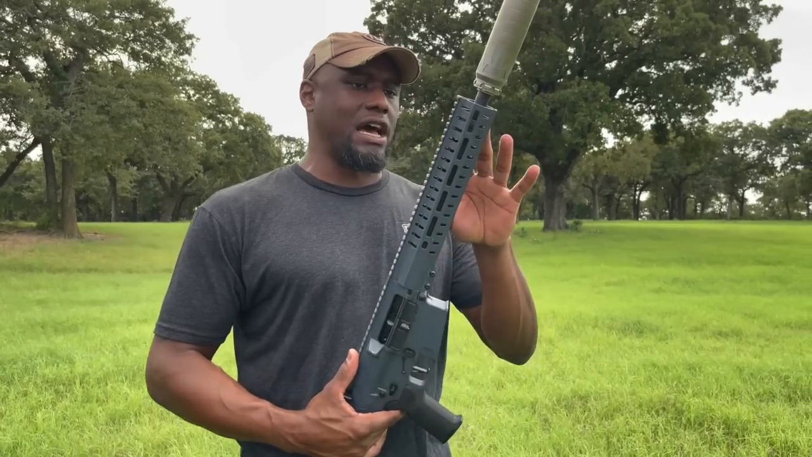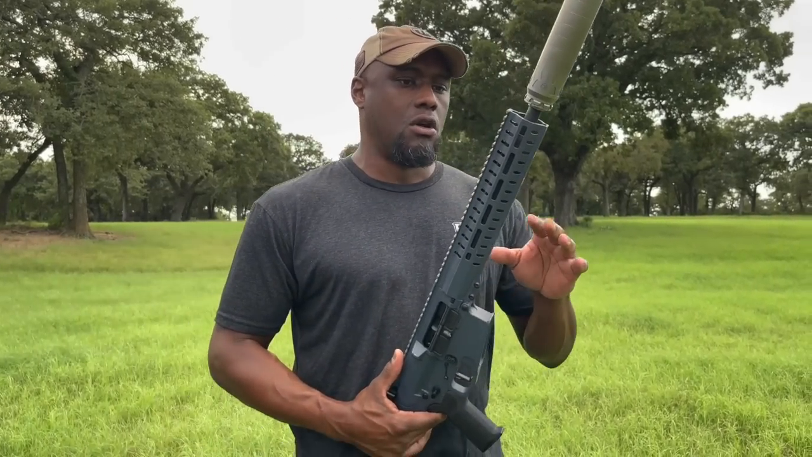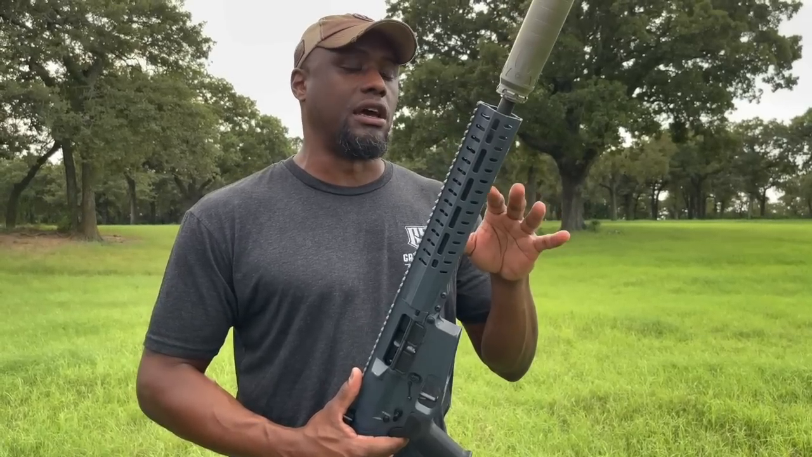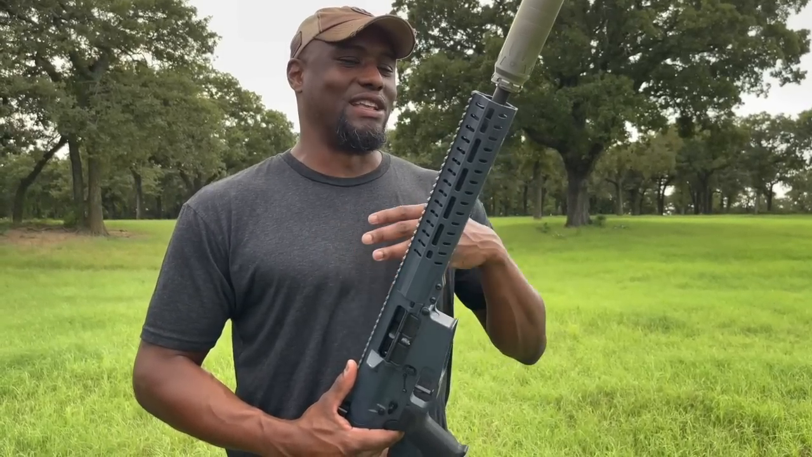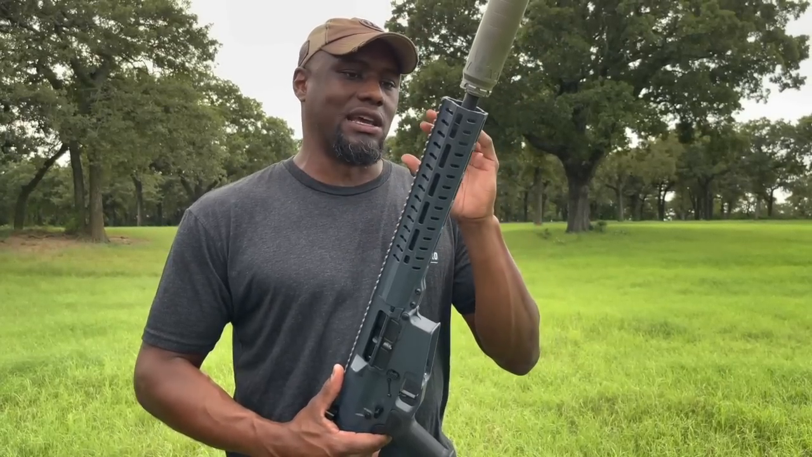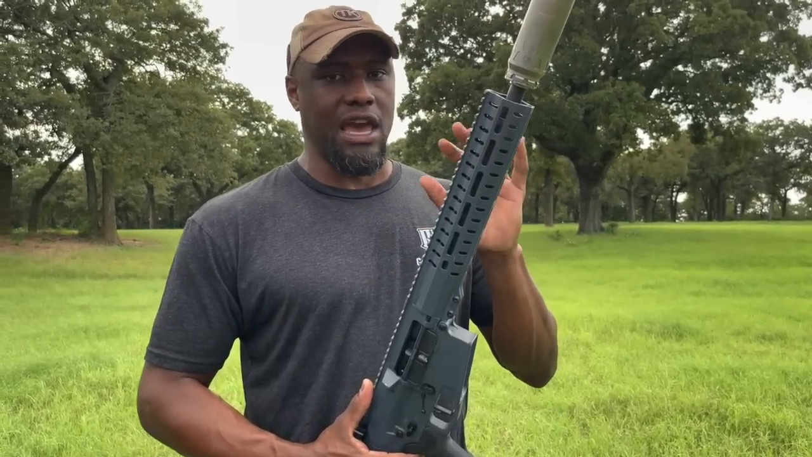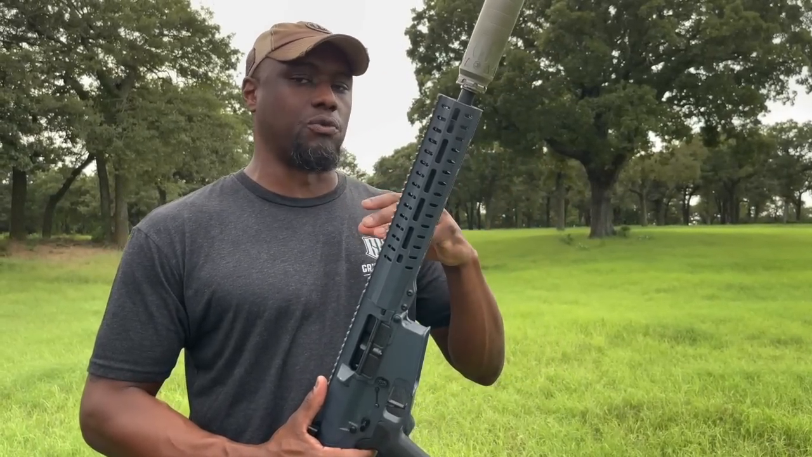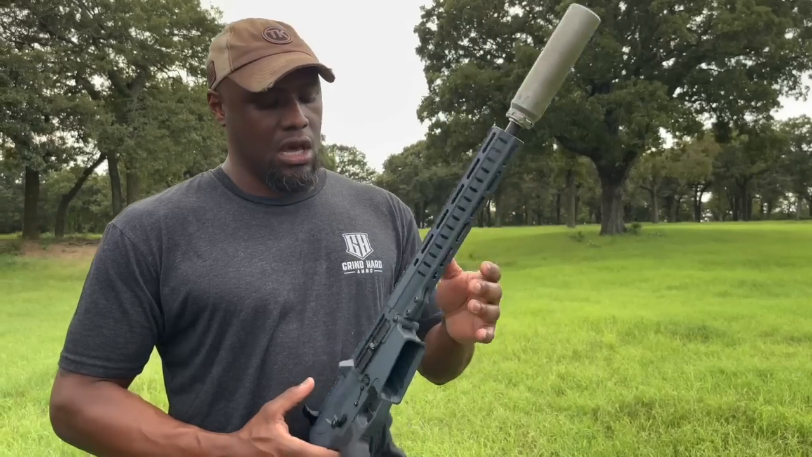The adjustable gas block, I can tell you this right now, right out of the box, I shot a suppressor and it ran really good, but I know my luck. And so I said, you know what, the amount of suppressors that I get to run, I'm going to run the Superlative Arms gas block on here. That way I can fine tune it every single time I'm running different rigs with different types of ammunition.